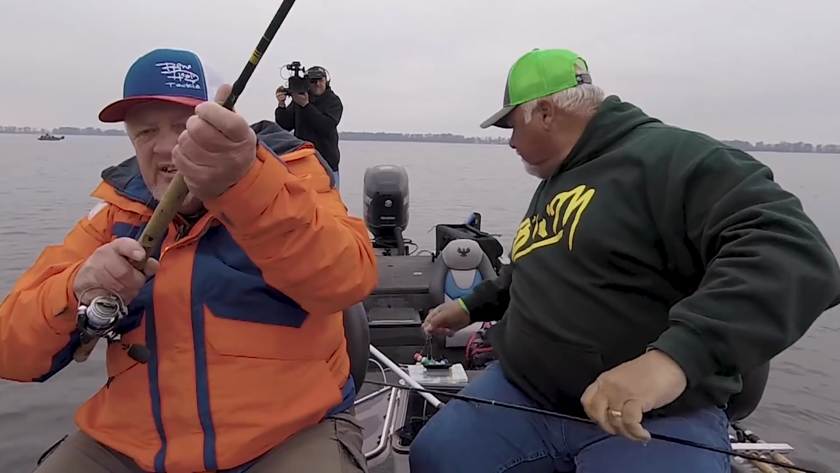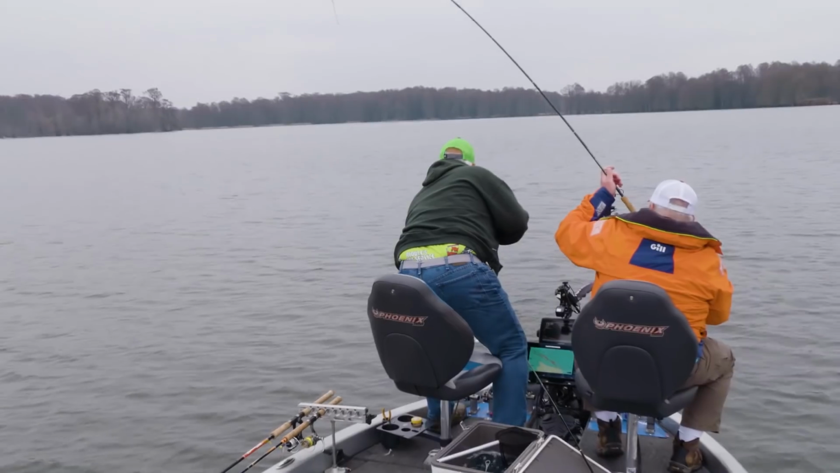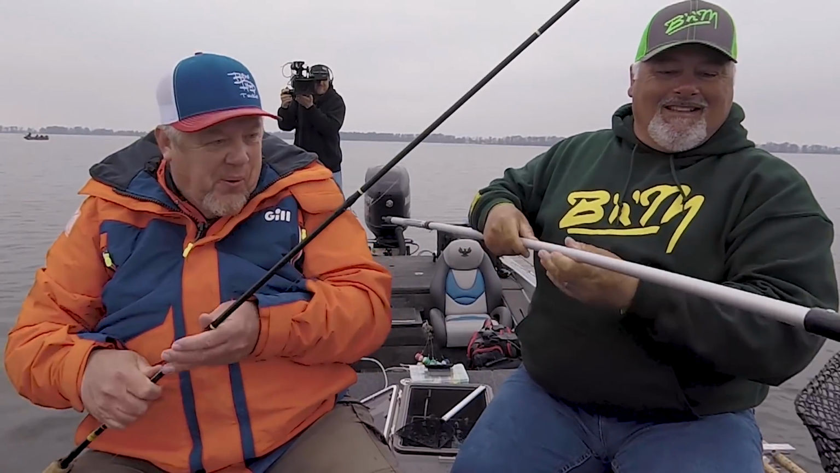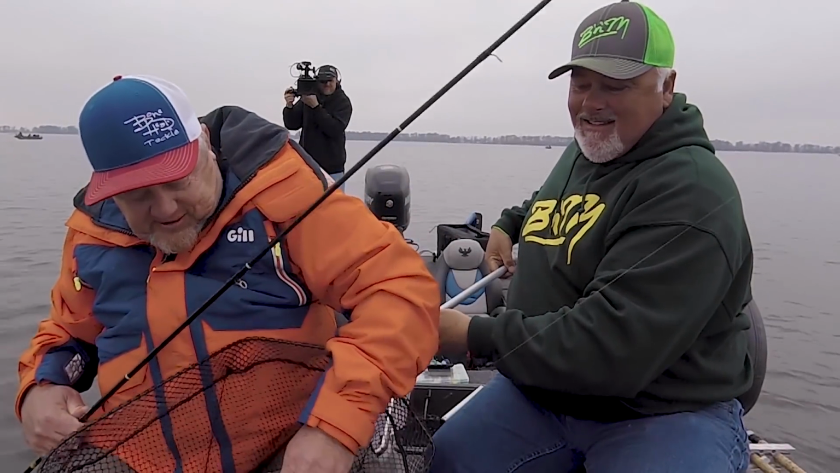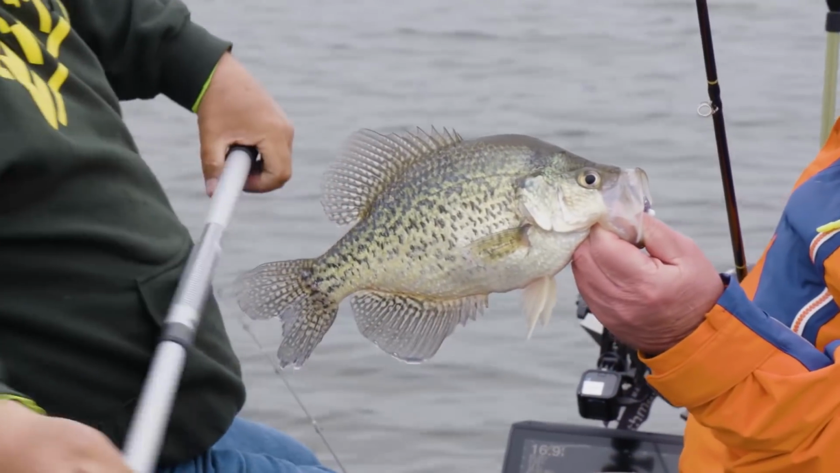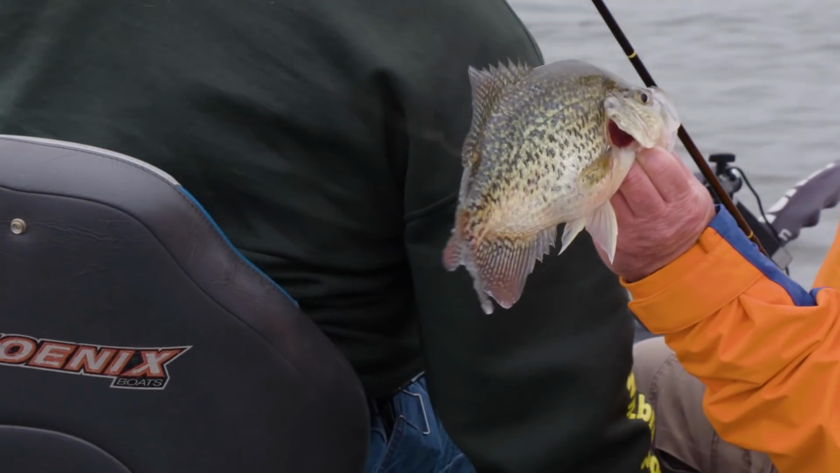There we go. Get him. Oh yeah, that's a good fish. Man, he was right on top. That's a big old black crappie. Doggone, I think that's the first black of the morning. Look at that, right on top of that tree, and I mean on top of the tree, very shallow.